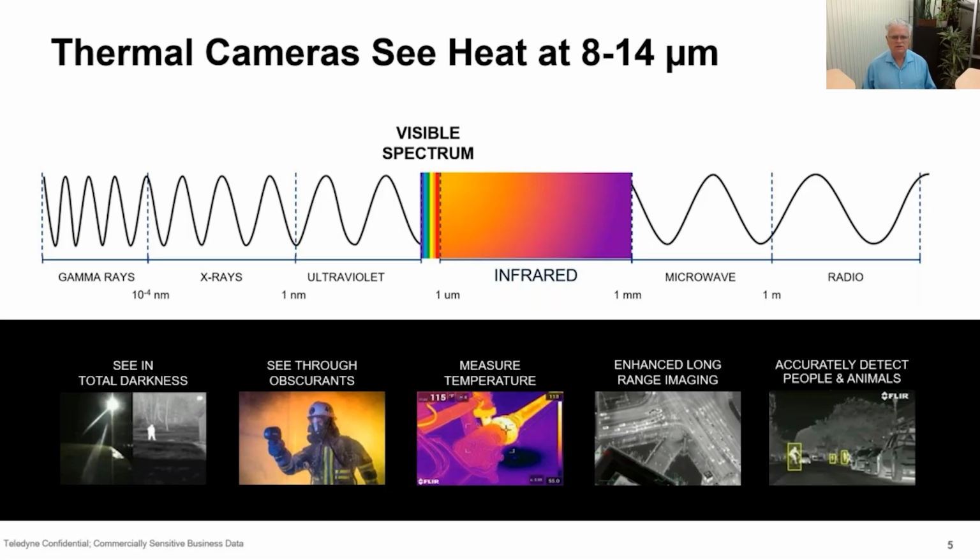We're looking further out in this 8 to 14 micron region, and we're actually seeing and imaging heat that is generated by all terrestrial objects. Everything we see around us on the Earth is emitting a heat signature, and that's what we're able to see. This heat signature gives us the capabilities shown on the bottom of the slide.